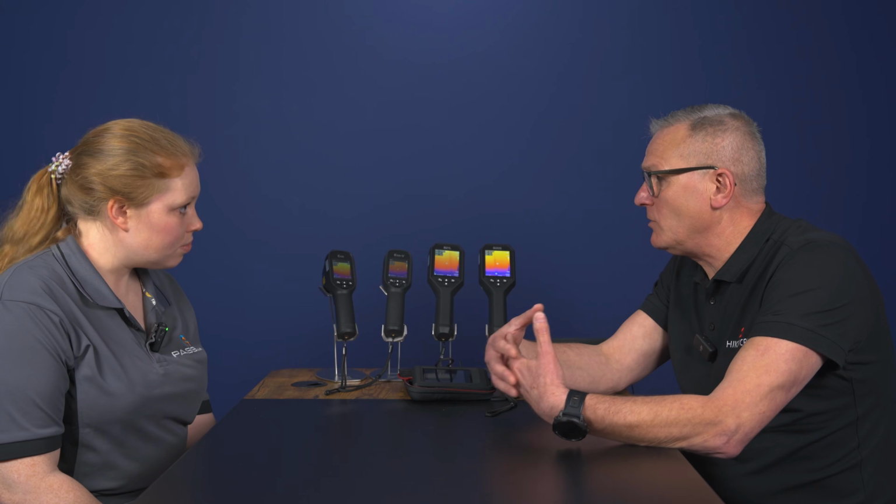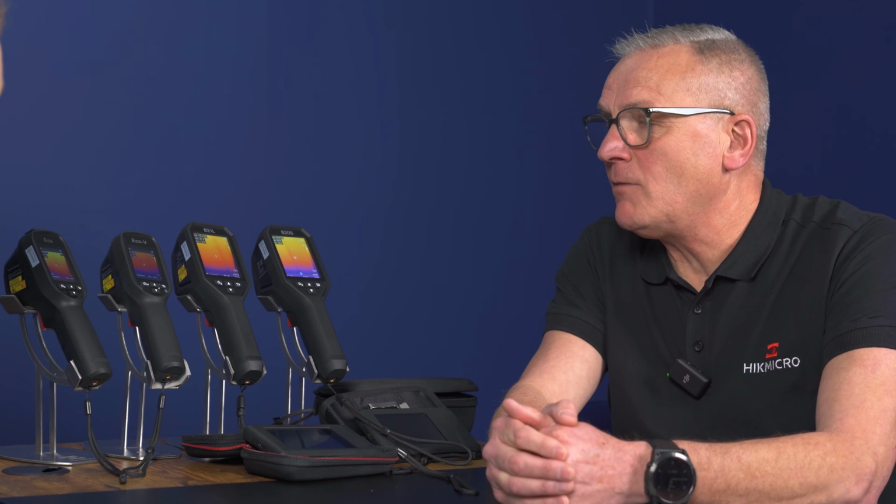But again, all with your super IR resolution, the quality of image. So if you're doing reporting around a factory or a building or whatever, and you want great reports and great images to show your customers after, and justify why you're doing that role as well, then these cameras really do tick the boxes. I suppose just thinking about application, in which situation would you recommend a B21L, and in which situation would you recommend a B20S?